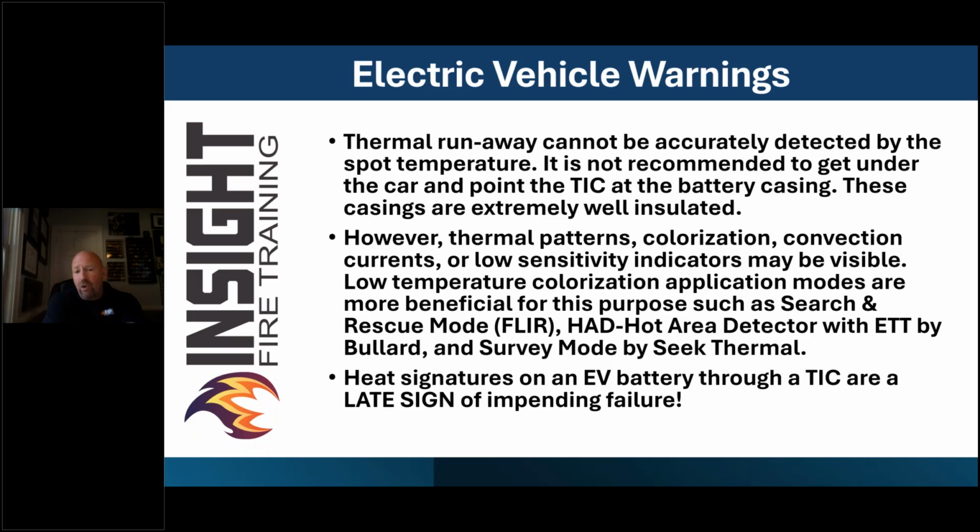But when you see things like thermal patterns, colorization, convection currents, or a low sensitivity indicator that may be visible, that's a bad sign for an EV. So you would be better served to use those specialized application modes, such as search and rescue mode in the FLIR, survey mode in the Seek, hot area detection by Bullard, or their electronic thermal throttle. But remember, please, heat signatures on an EV battery through a TIC are a very late sign of impending failure, and we don't have the right device to look at that.